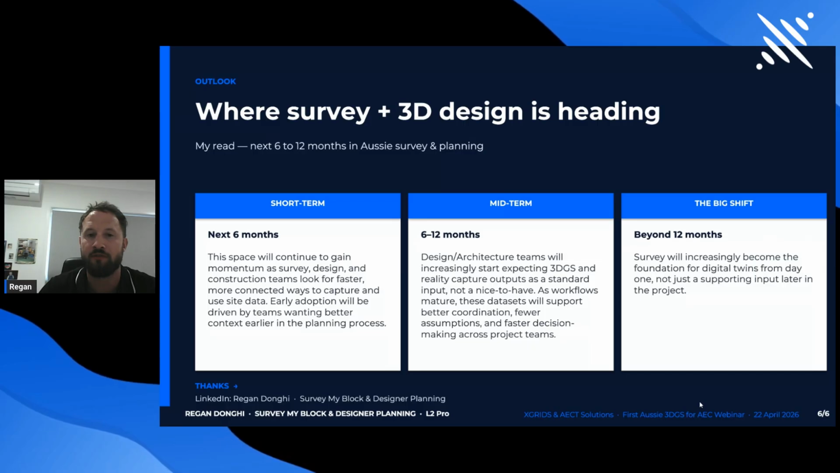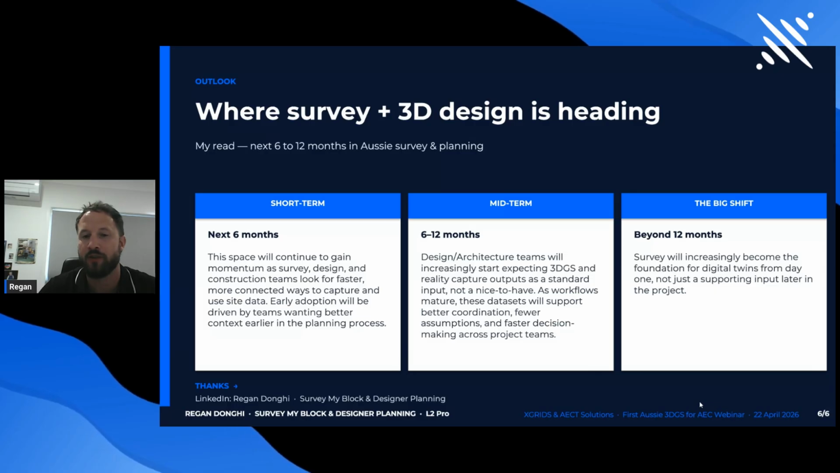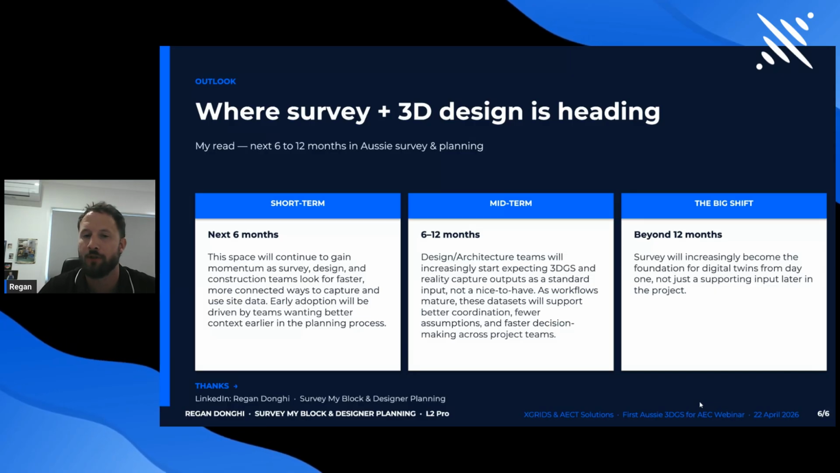I do know of other firms in the survey world that are also adopting this technology and moving along with it, because they are aware that it will make pipelines a lot more efficient compared to the traditional methods. So labour's a big one in the surveying world. Same with design.